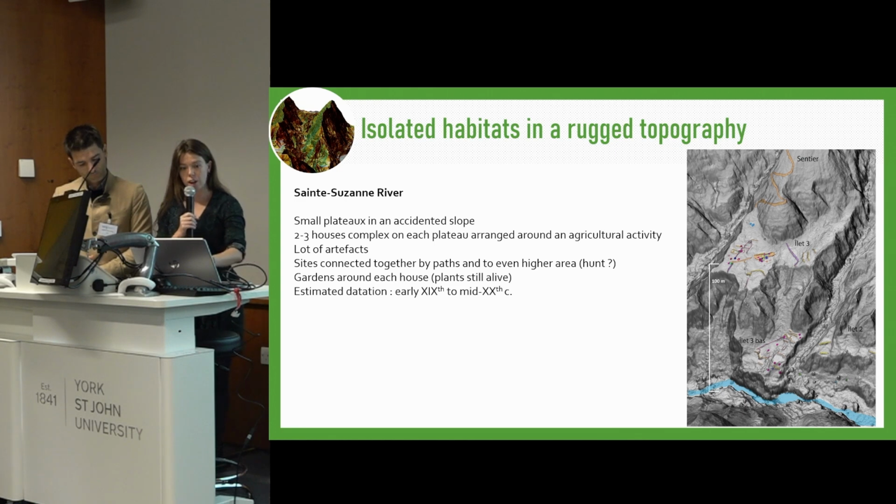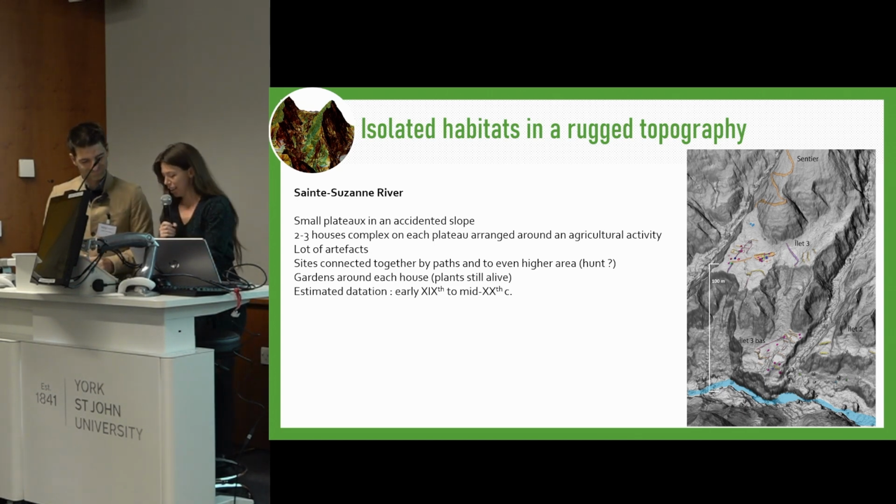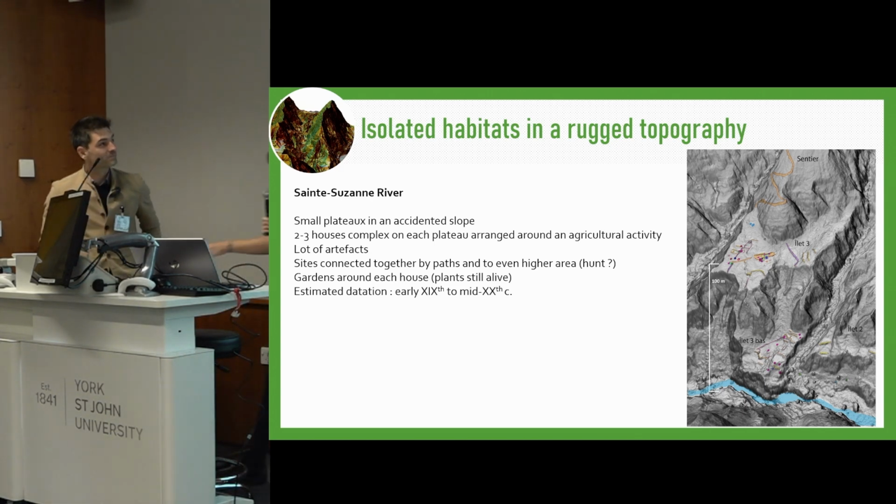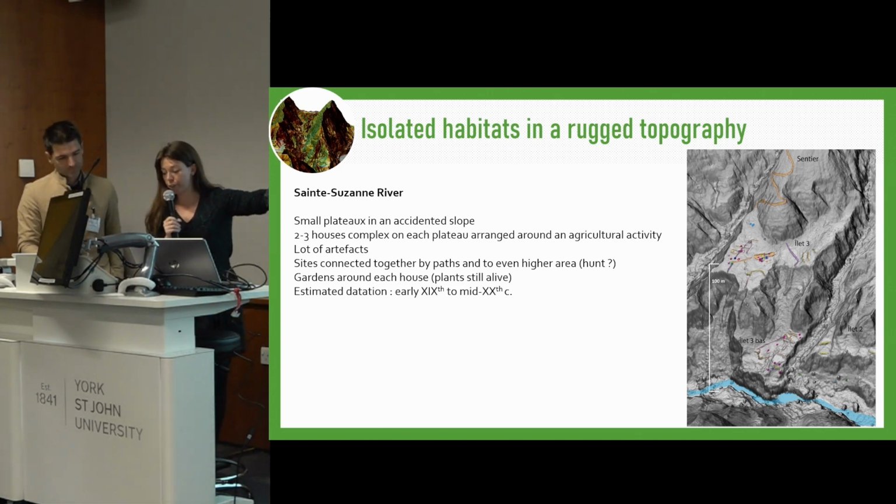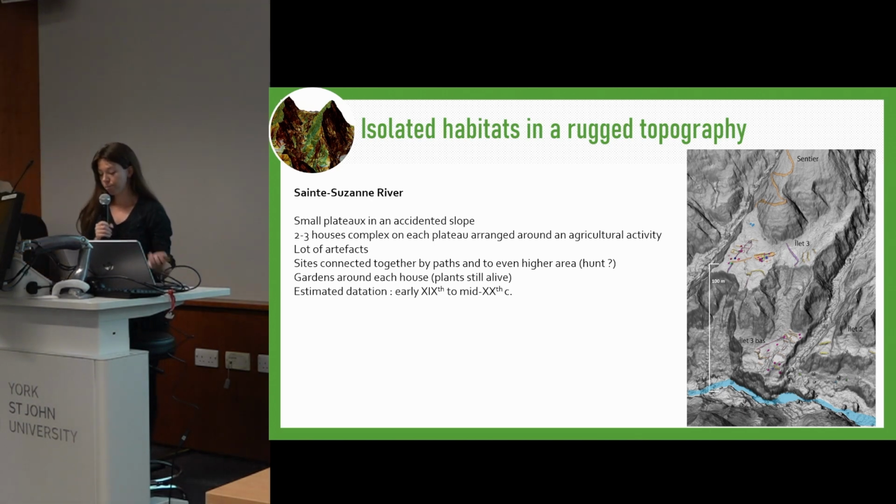First, there are the isolated habitats in austere areas, such as Sainte-Suzanne river. In this steep-sided valley where no one lives anymore, we have found several structures perched on slopes. They consist of 2 to 3 houses on each plateau in the middle of the slope, while on the lower plateau, we only found agricultural remains. So this is the river, the lower plateau, the middle plateau, and there is the upper plateau.